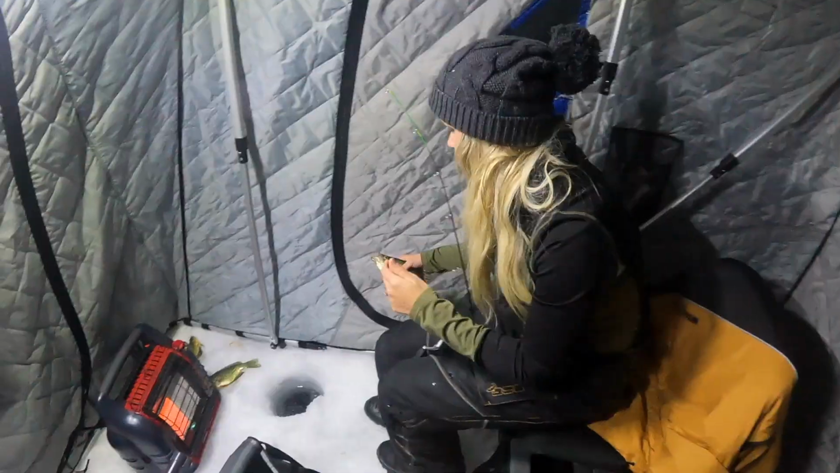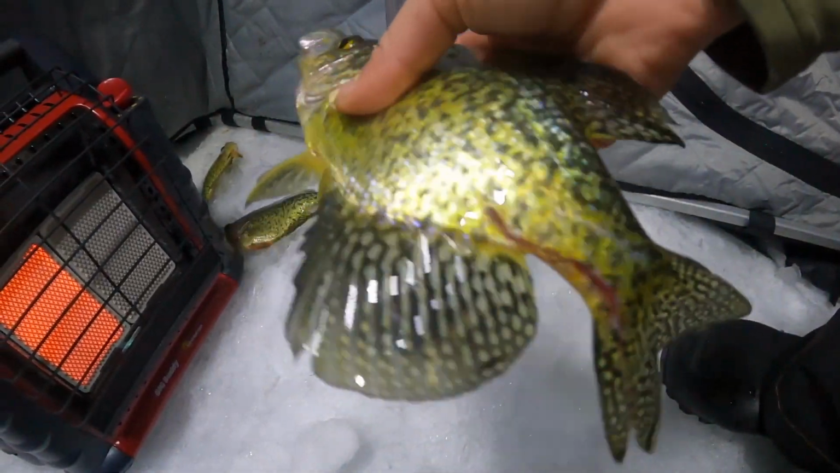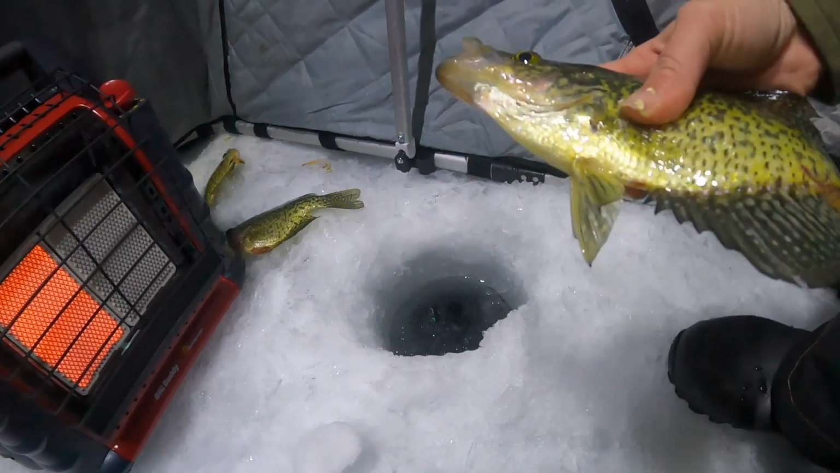Look at that. Man, I love these fish. These are perfect eater size. You're going to want to put those bigger fish back, but these fish are perfect to throw in the frying pan. Okay, guys, so let's talk about where we're at right now.